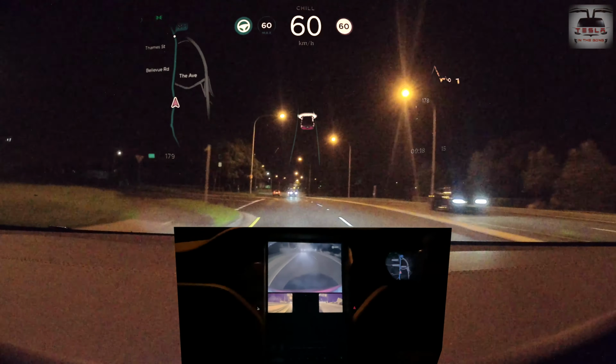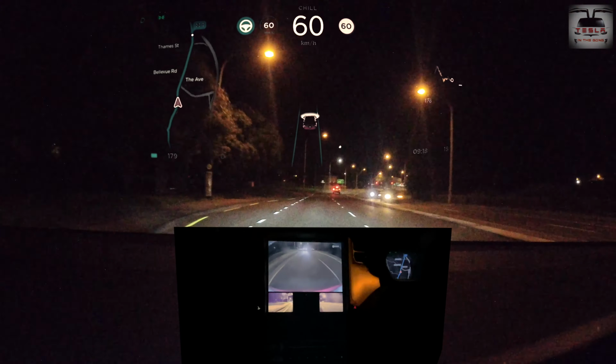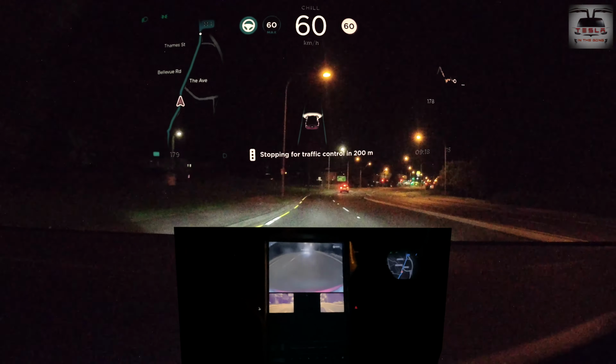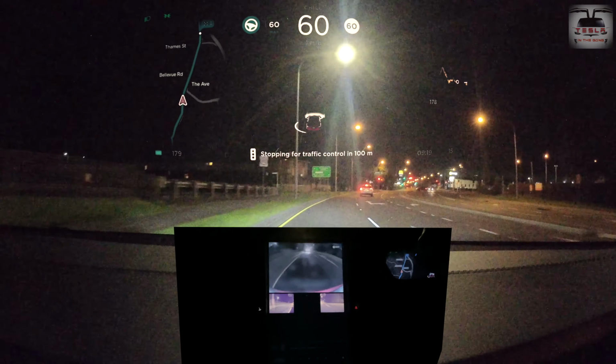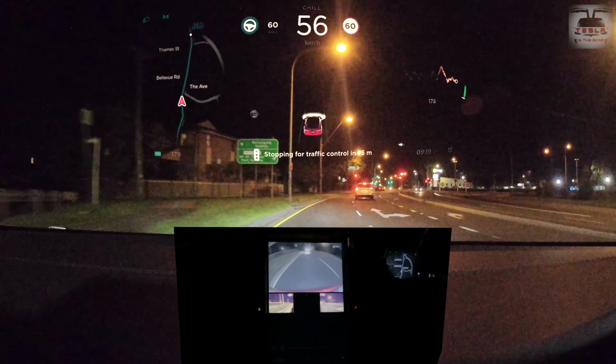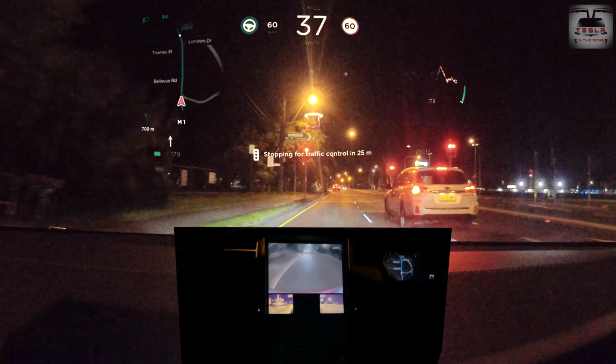So you can see there's one more incline, and although there are roads coming and joining from the left, the car is able to keep lanes without any problems. No follow car. So even without a follow car, even though there was an inclined plane on the road, the car was able to go forward without any problems.